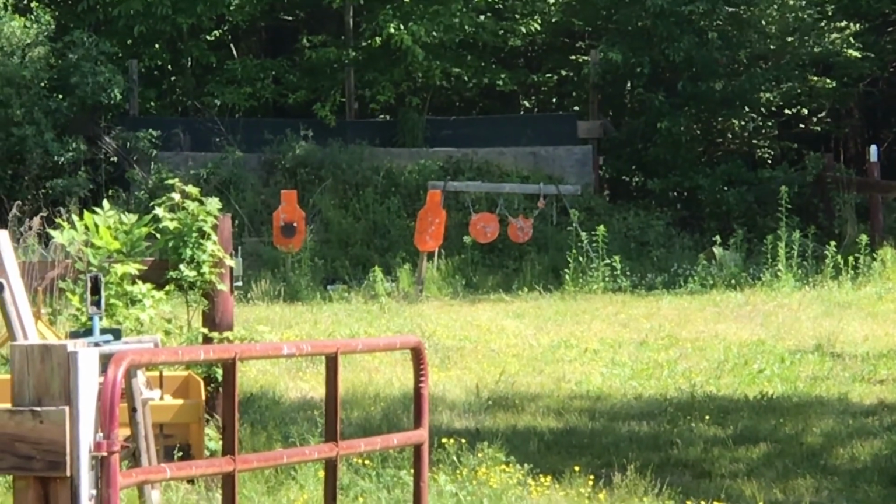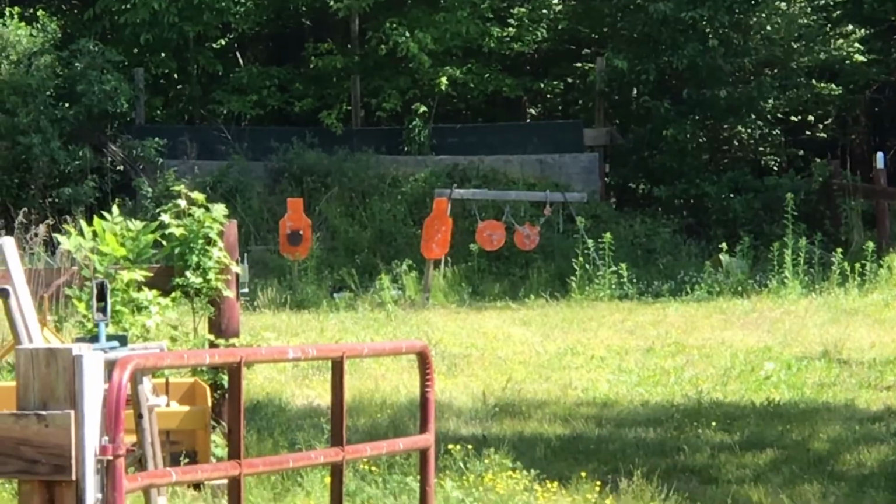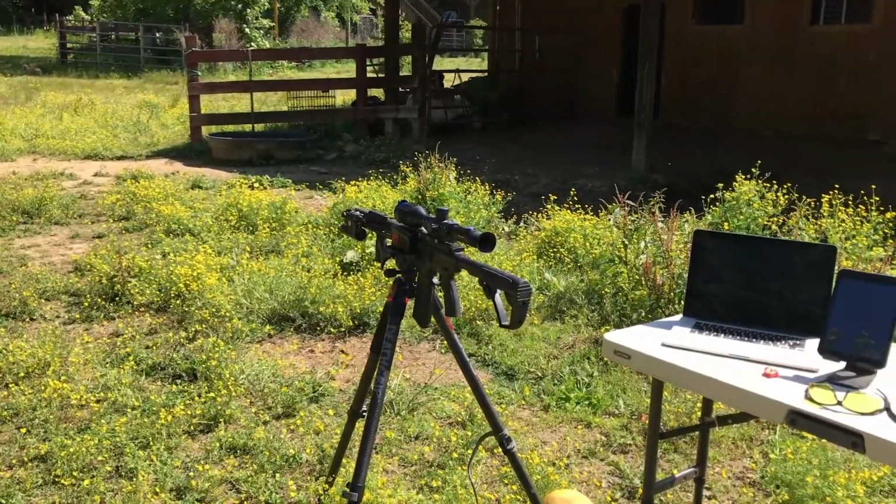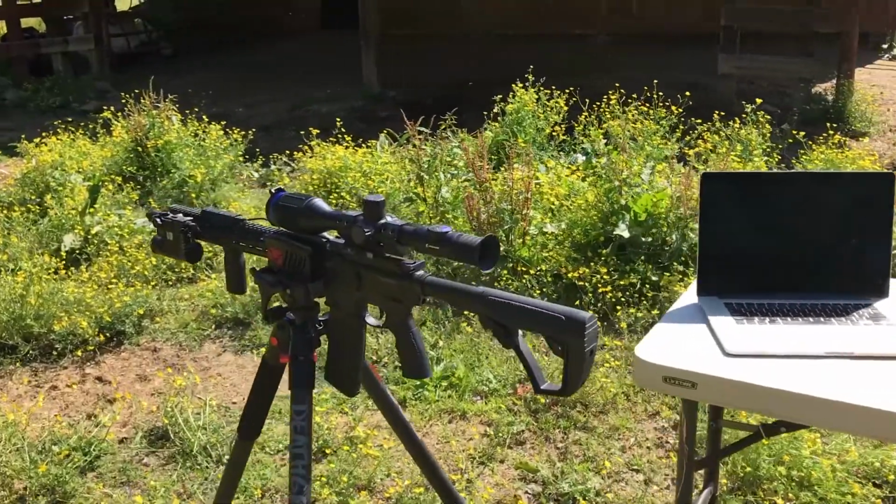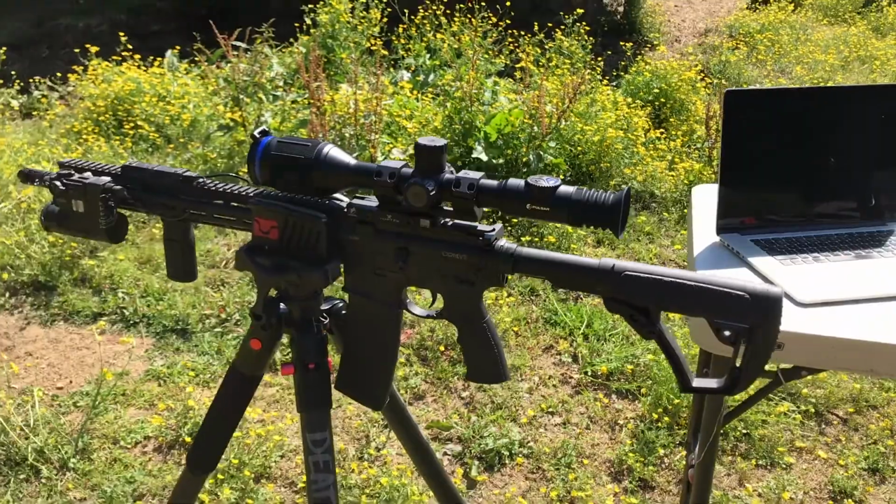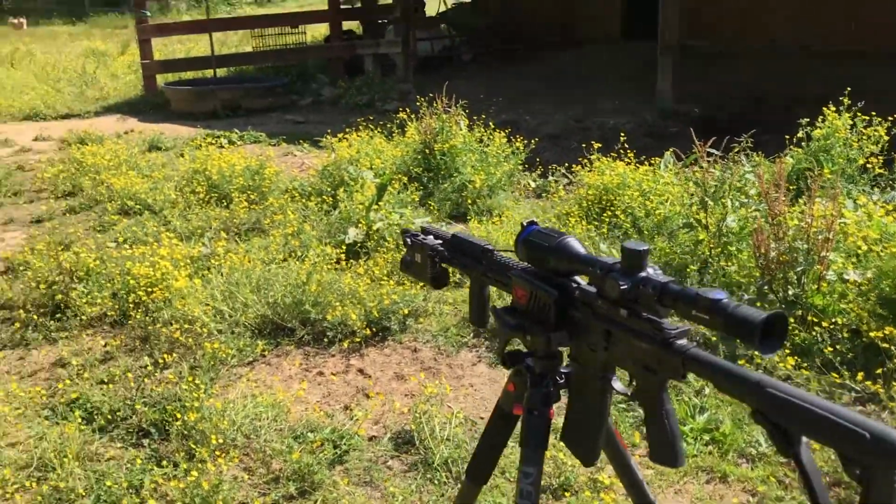Good morning, everybody. Today's Friday, the 15th of May, 2020, and we're gonna go ahead and get this Pulsar Thermion XP50 thermal scope that we mounted yesterday. Get that bad boy, I guess we'll call it, bad boy, bad girl. We'll get that bad girl zeroed.